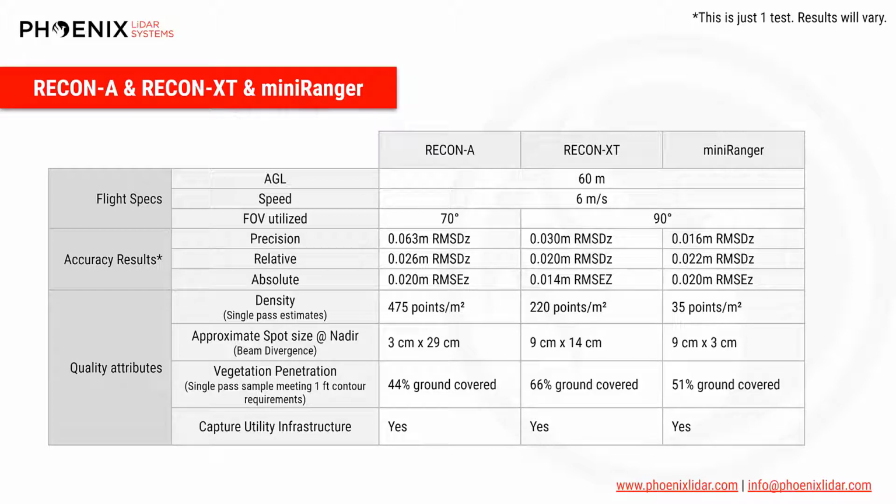Ground coverage shows the XT having the best, trailed by the Mini and then the A. And now some of you might be wondering why the Mini has better coverage than the A, even though the A has much higher density. And this is directly related to the beam divergence. Now, since the Mini has less divergence, the allowed photon budget is more effective at finding those gaps in the canopy.